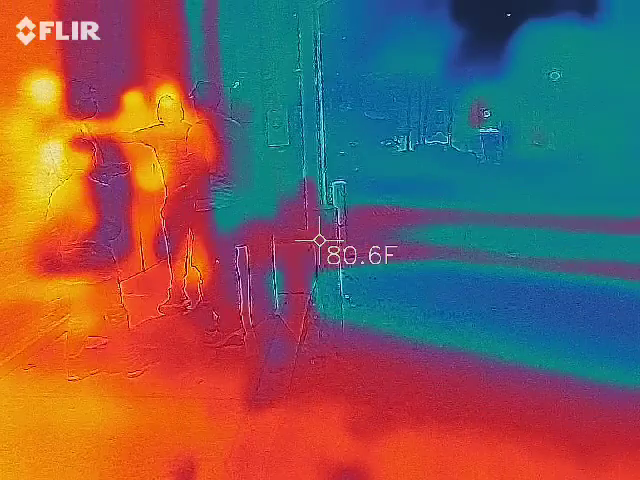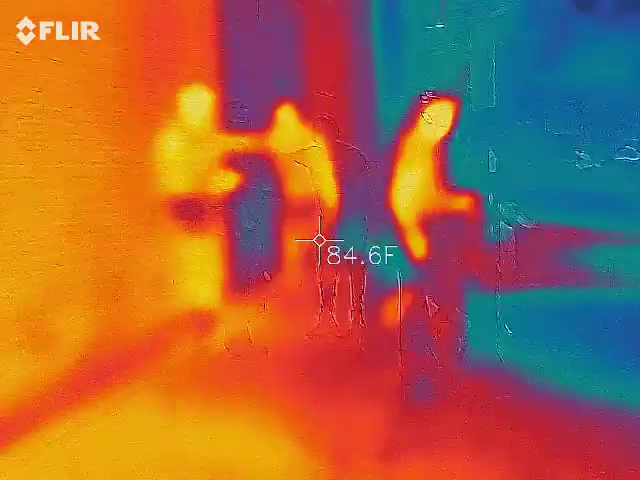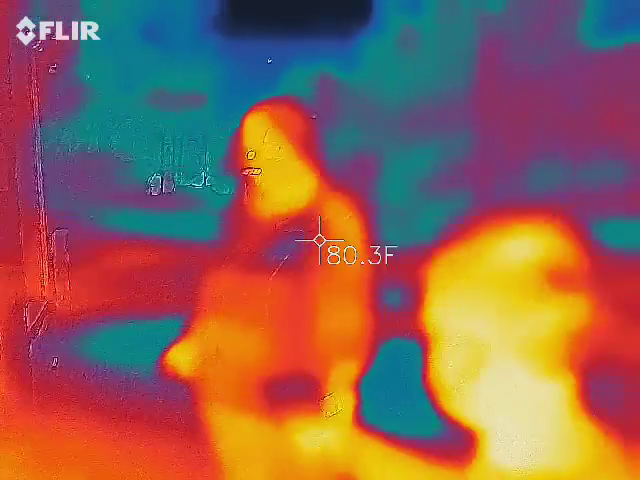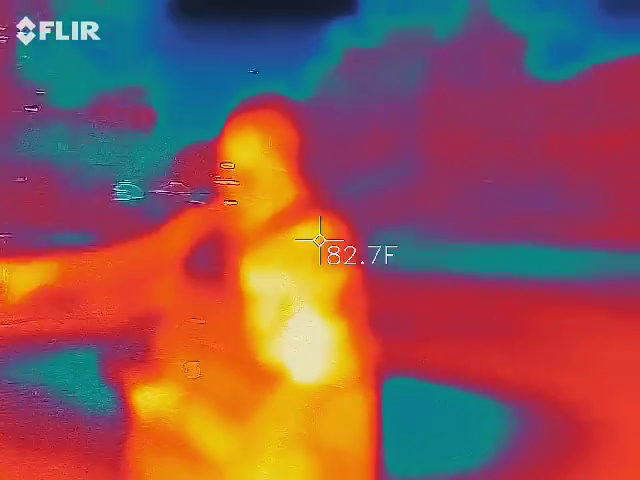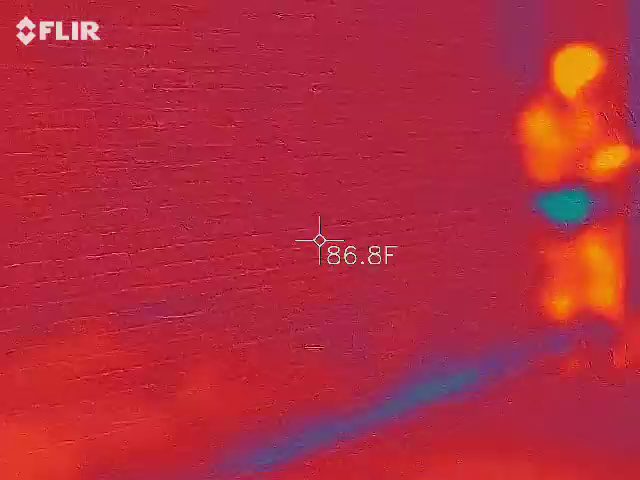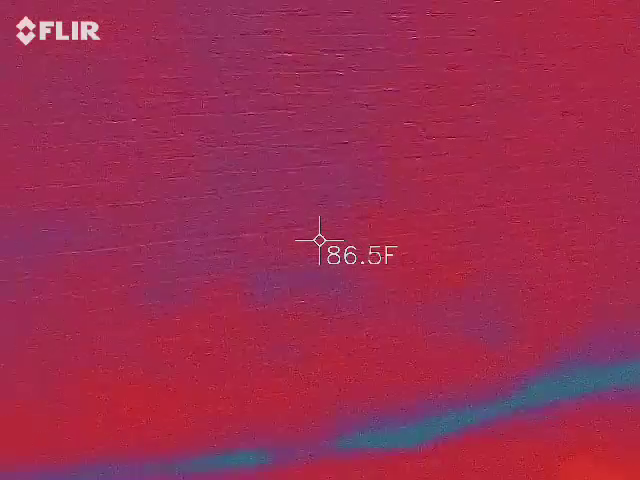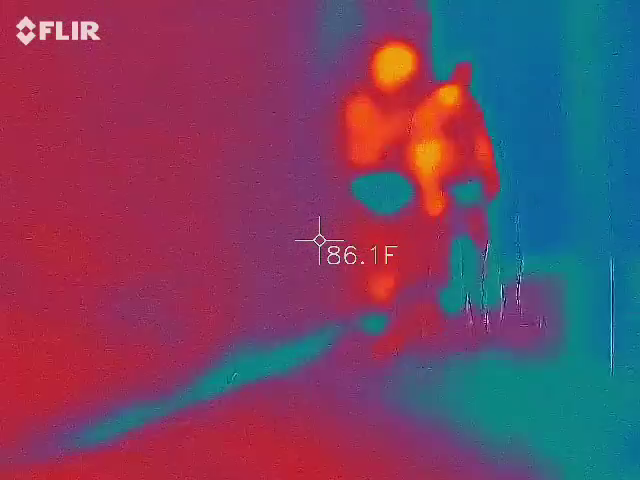79.5. Ooh, that's 80. 80.2. 80.4. Why here is 80.4? I heard red, but I think it's like 80.9. Why here is 80.0? Look. Look at the thing. Temperature. That's pretty. So what is the temperature at? I think it's, yeah, 80.6. Okay, I'm reading 86. That's about right. 87? There has to be something over there.